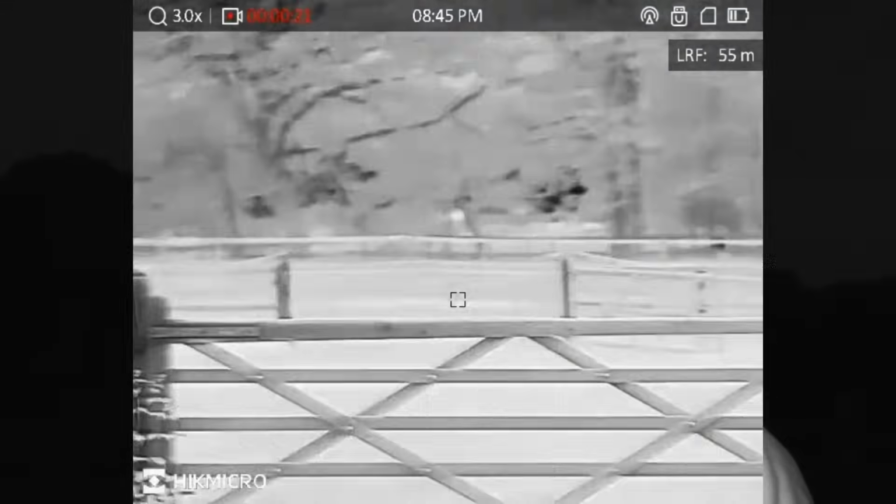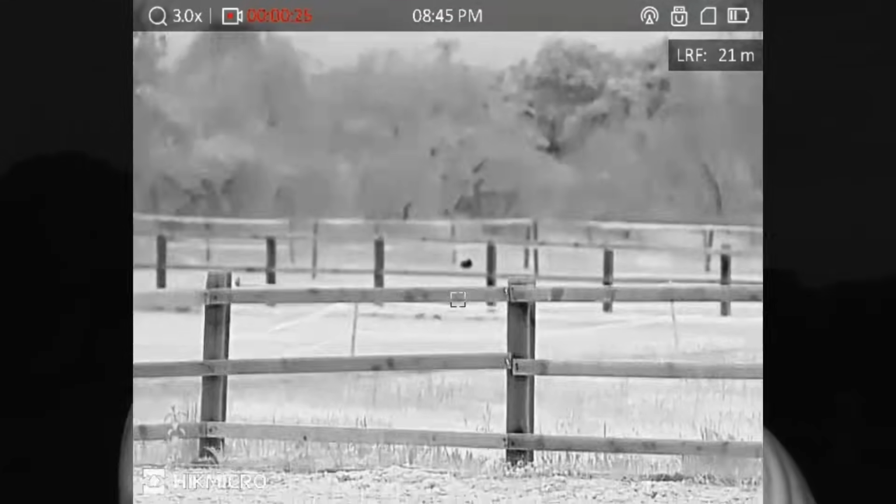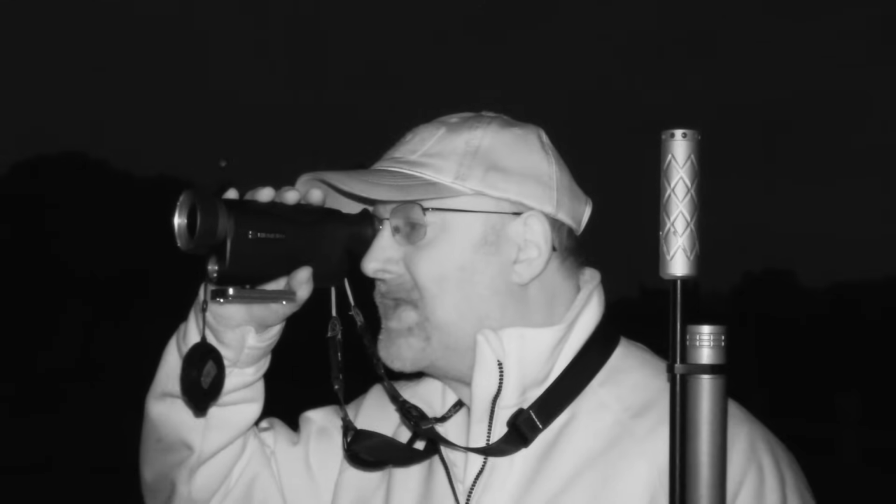Well, there's a few rabbits coming out now. I can see a few in the distance. They're a little way off, so I'm just going to have a walk down to the corner of the field, I think, and set up there.